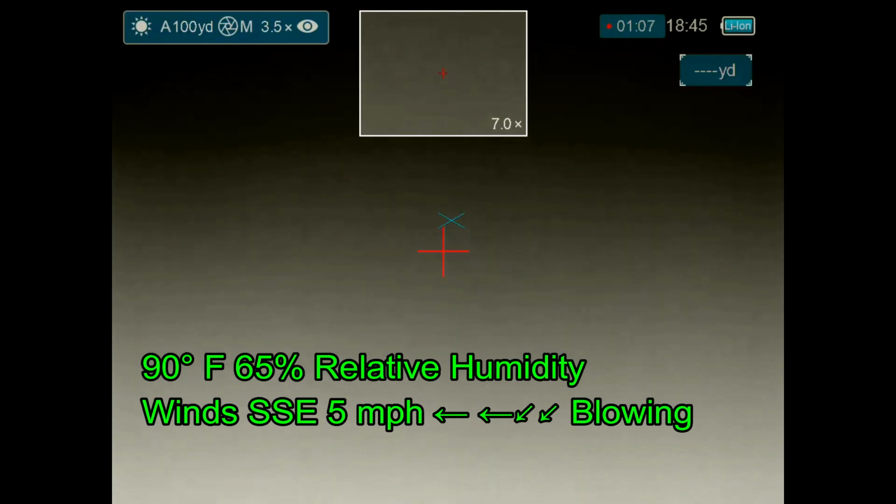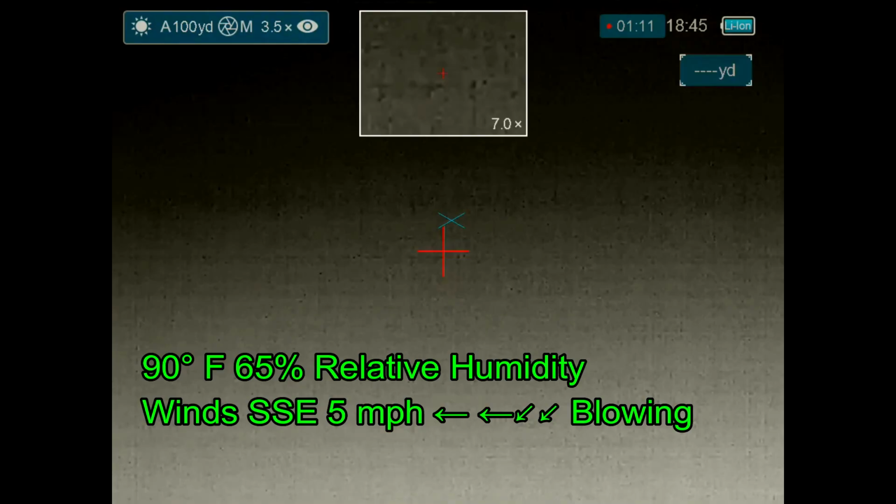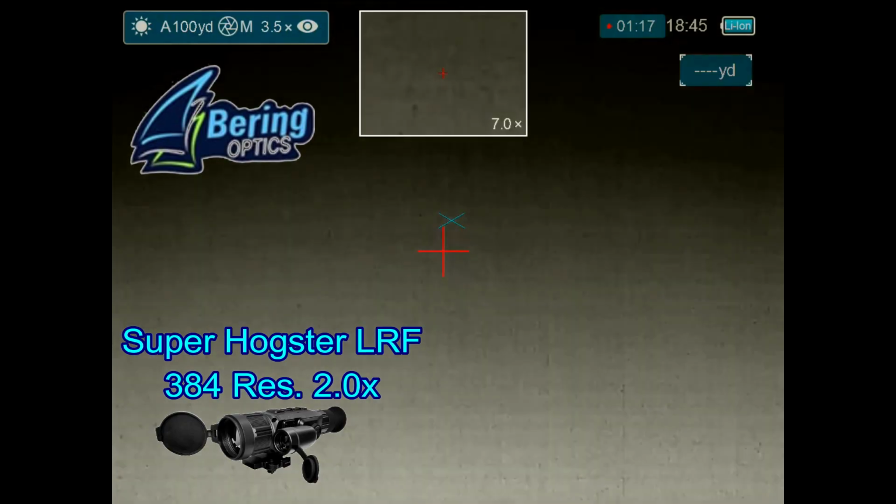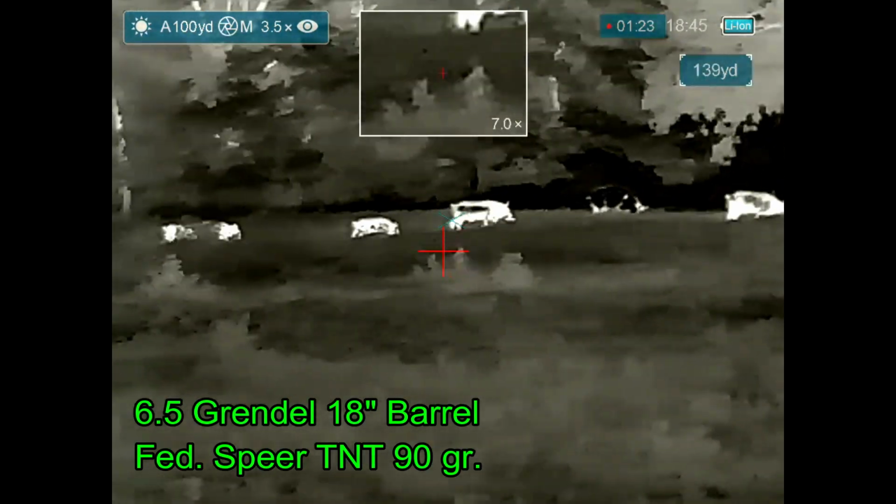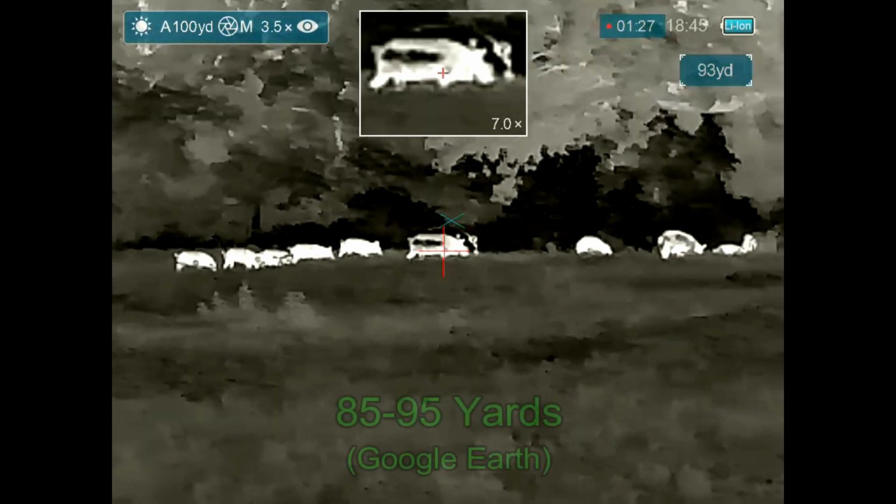Moving on to the latest hunt, I haven't been seeing any hogs, and so I decided to head to a property where there are often some skunks and some armadillos to deal with, and while looking for those, I happened to see a sounder of hogs. Had to go back to the truck, grab my gear, I've come back. Now I'm getting video with my Super Hogster LRF from Bering Optics. And I've got it mounted on another 6.5 Grendel and shooting Federal Speer TNT 90 grain ammunition.